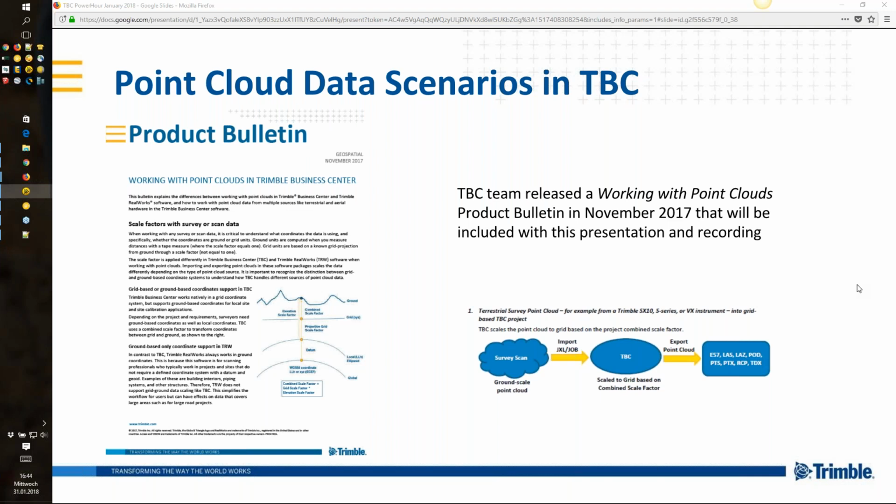That little screenshot shows a terrestrial survey point cloud, for example from a Trimble SX10, S series or VX instrument, into a grid-based TBC project, and the bubble diagrams will show you on a scenario case-by-case basis what is going on in TBC.